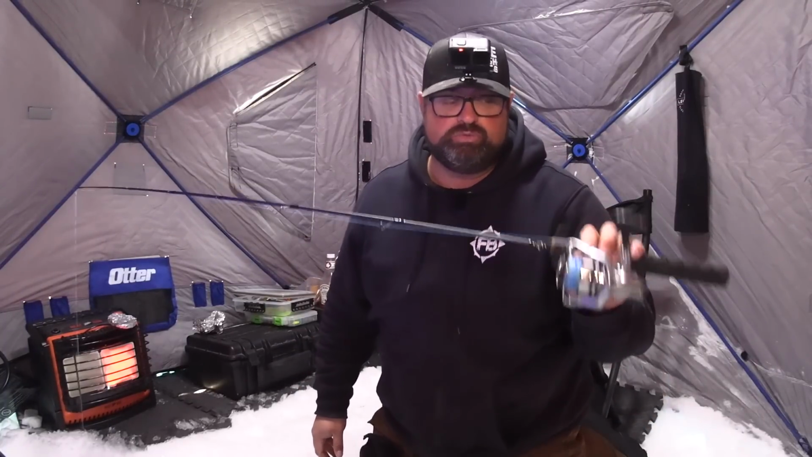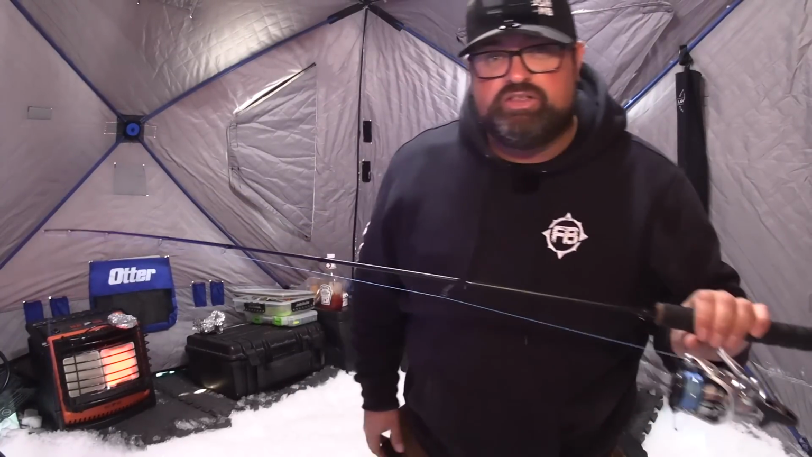2500 would probably be as small as I would go, and up, like I said, to a 4000 size reel. The 3000 Stratics are really good. The Shimano has another reel just below it, I think called the Altagra or something like that. I believe it was newer this year, and I feel like that's going to be a good reel for it too.